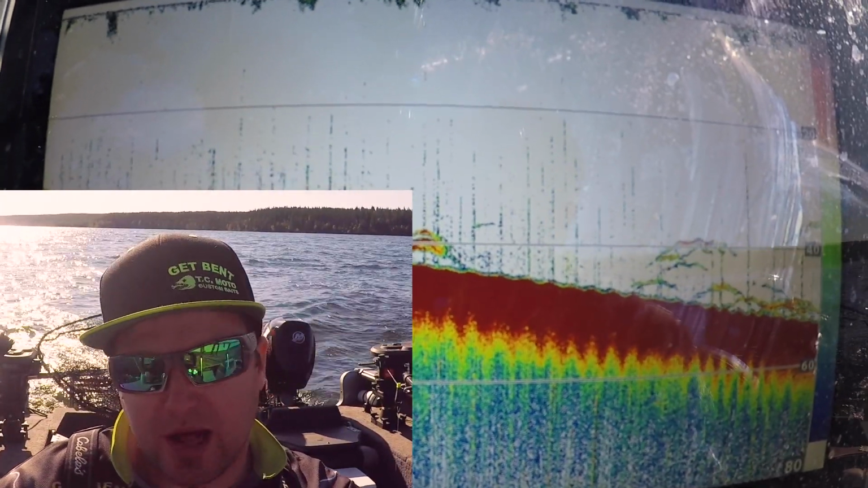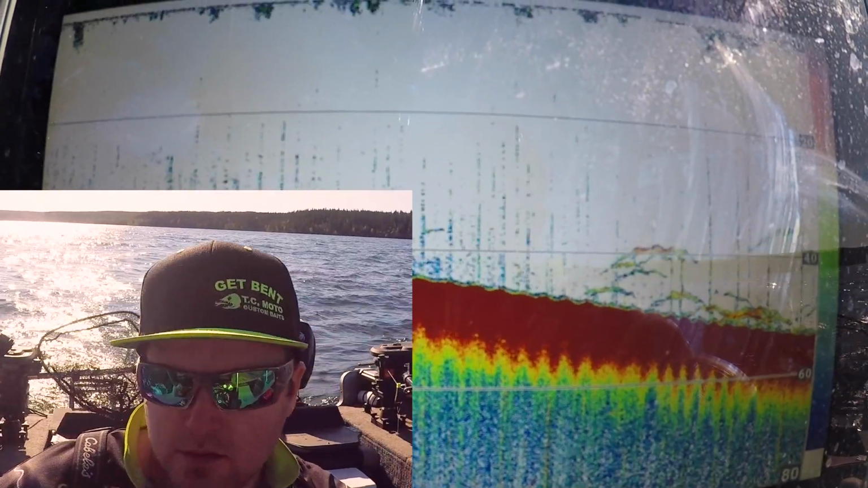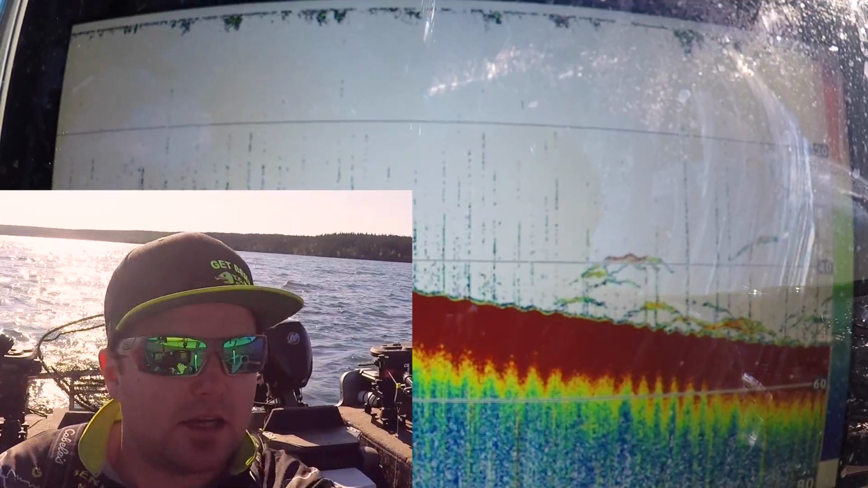That's what I like to see. A couple higher in the water column. Those are your more active fish. So that's, yeah, it looks good. We'll see if we can get on top of these ones.